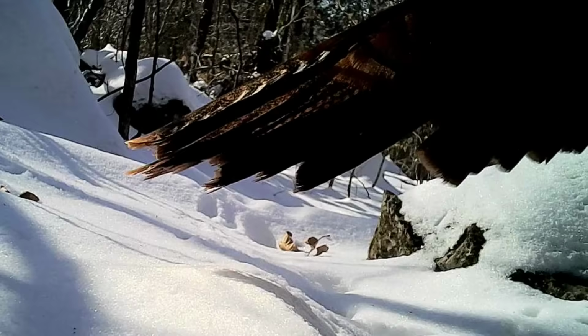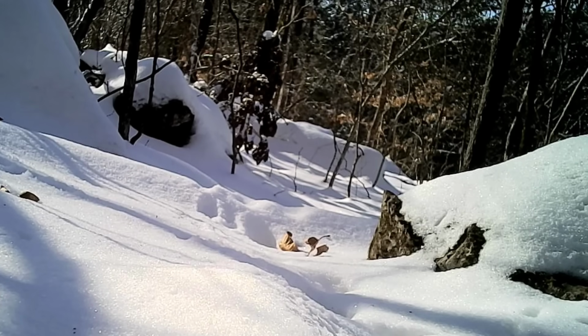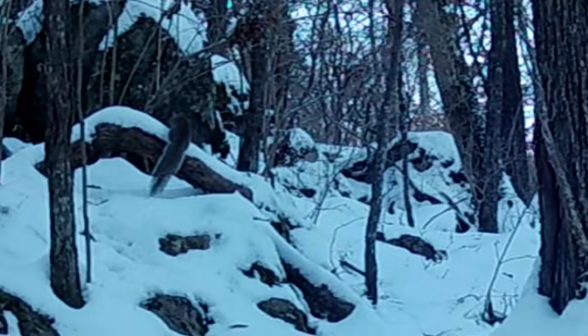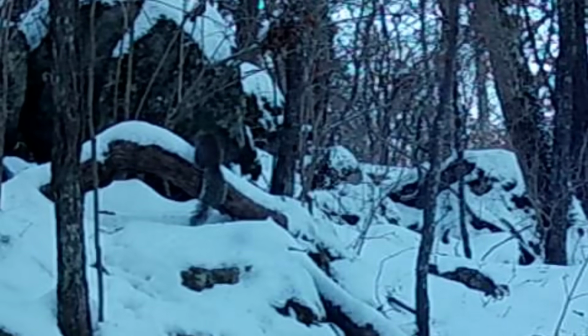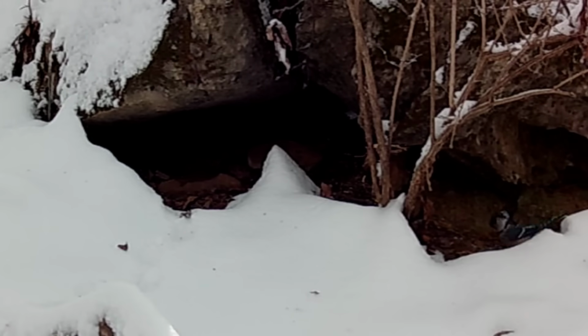And here at the log, it's snowed in. Ricky's not fooling around with it today. But I caught a turkey moving through. He's just moving on through. But there's Ricky going up to the rock motel, up at his perch. Too much snow for him. And all I caught up the rock motel during the day was a blue jay.